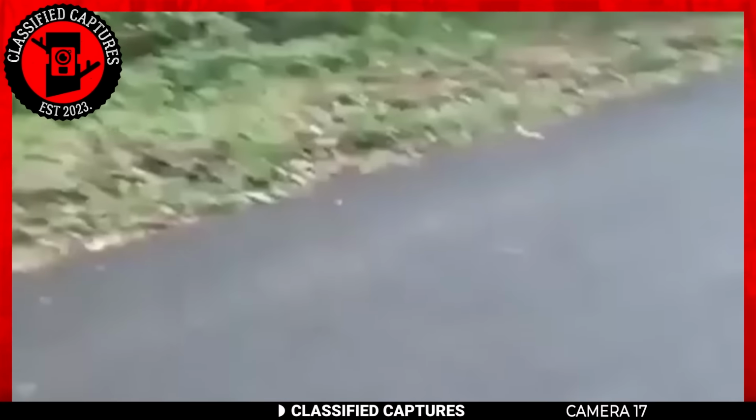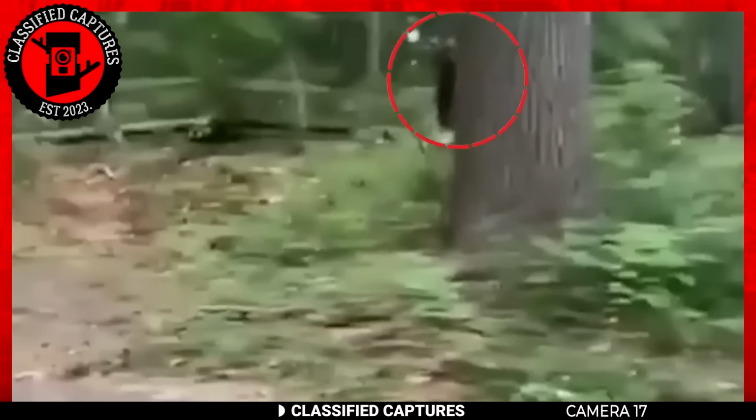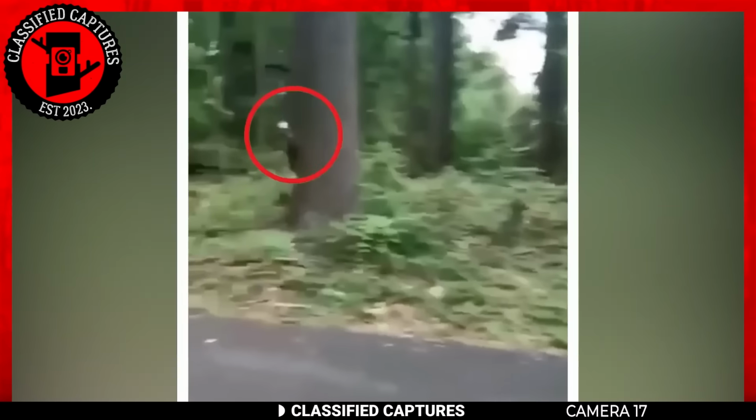As you can see, an entity peered out and looked at her before she entered the woods. Is the forest haunted? Or is there a demonic being trailing the woman?